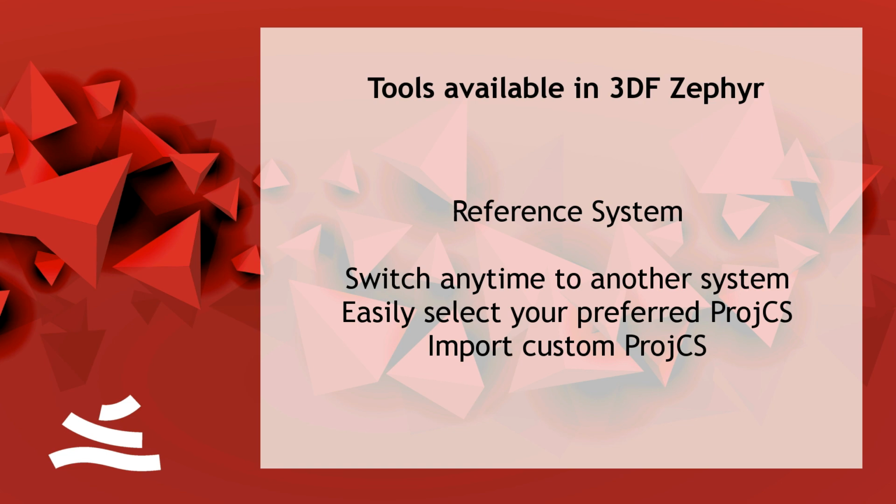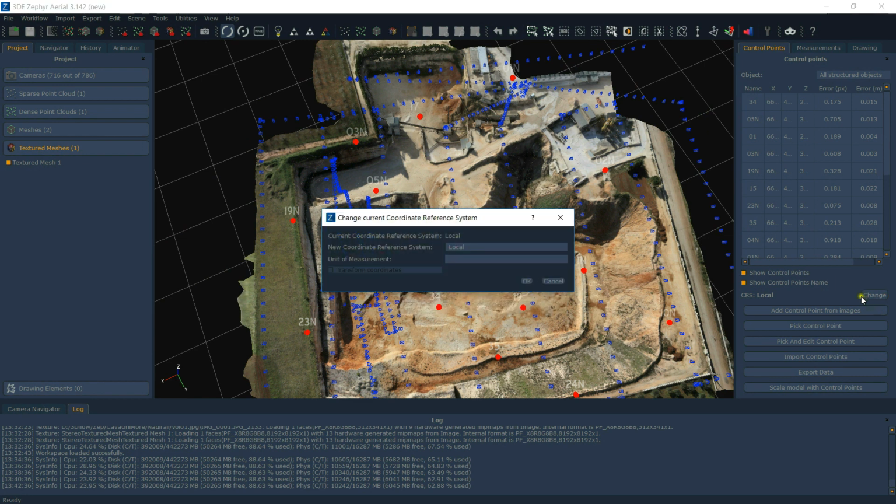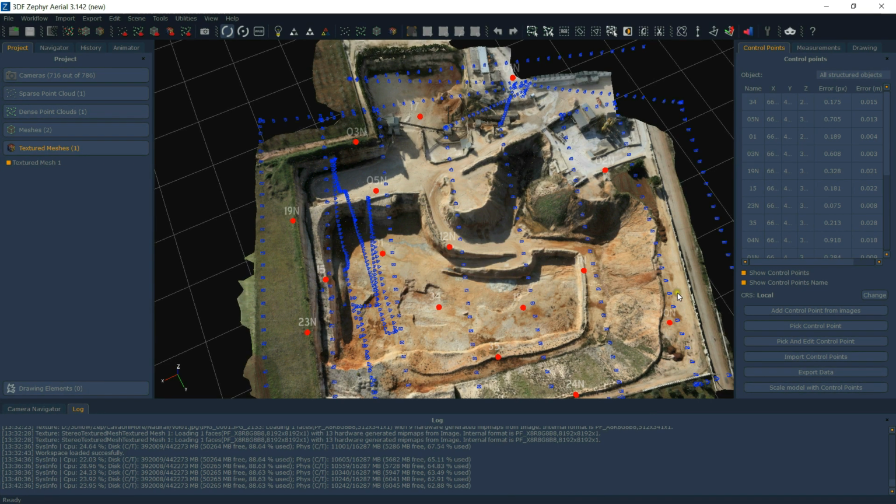As I mentioned, reference system: what I did was just measuring. I can now measure it again once I moved it from local. I placed my control points in the WGS system, so I can select and change from one reference system to another reference system. It's very easy, just a few clicks away. In this case, I'm bringing it into my reference system, and you will see that after I do that, any measurements I do will be in the correct unit.